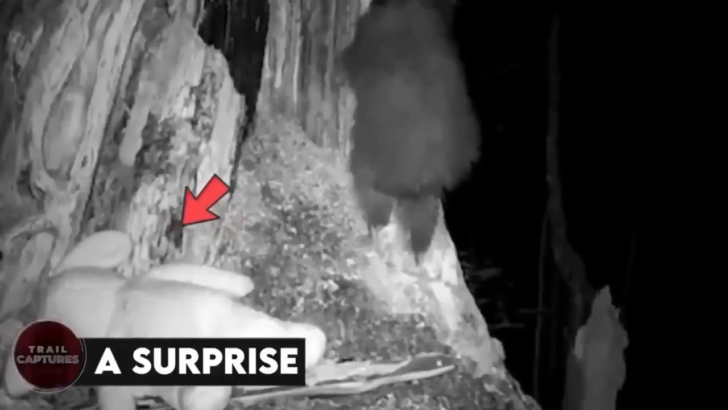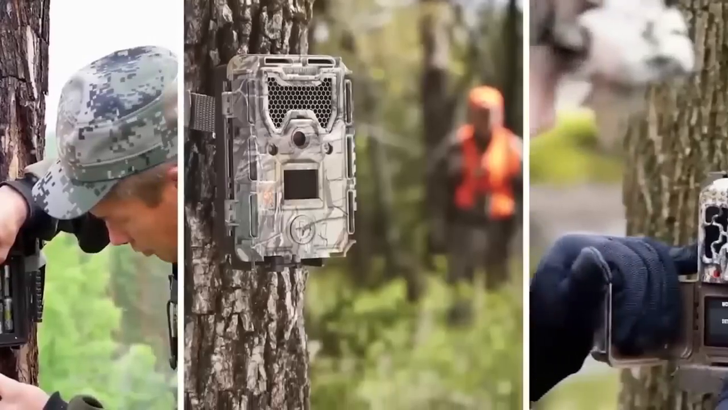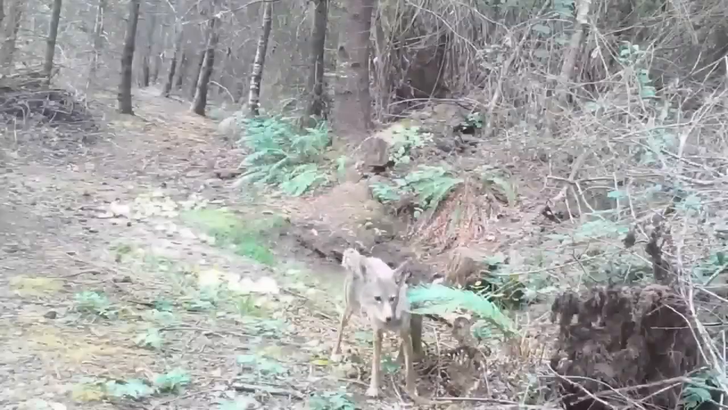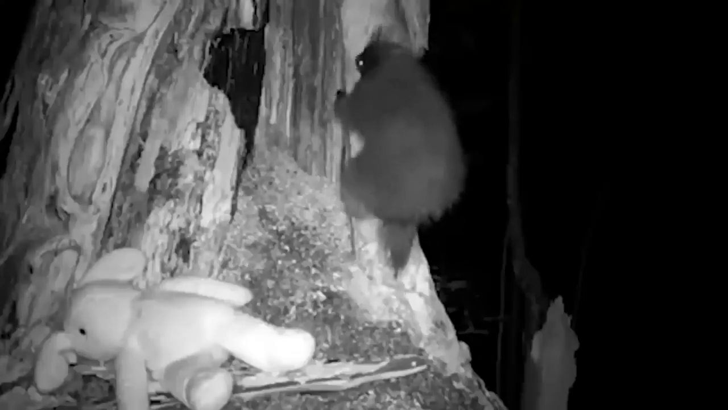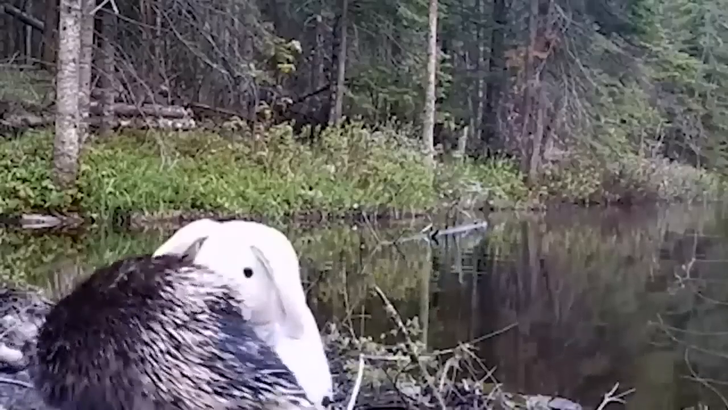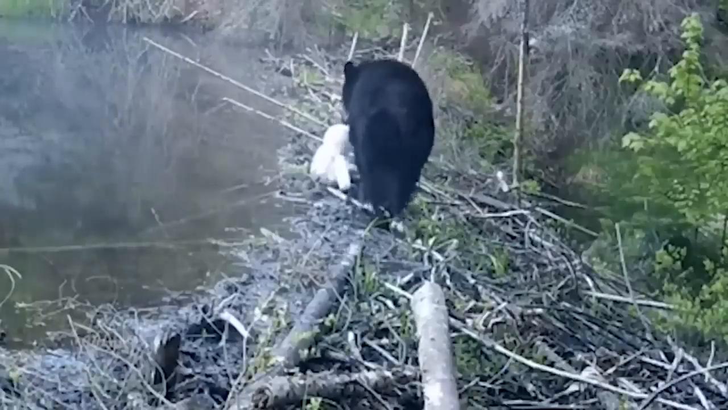A surprise. A man who set up a trail camera in different places in the woods near his home decided to have a little surprise for all the animals. He put bunny bears everywhere, and then waited until the animals came and had little interactions with the bunnies. The raccoons loved it, porcupines loved it, and even bears loved their gift. They all had cute little interactions with the gift the man had given them.